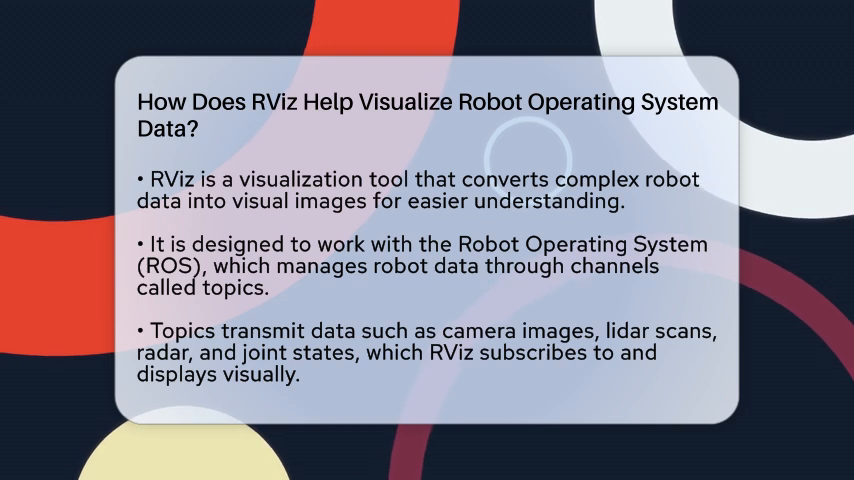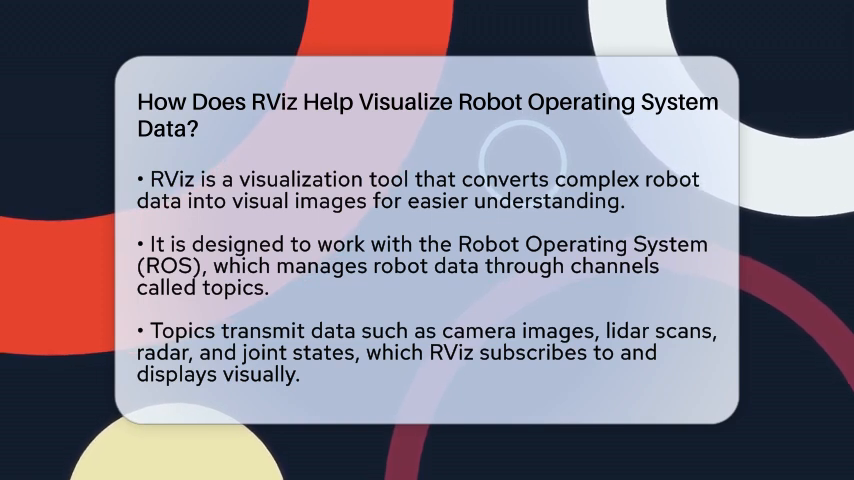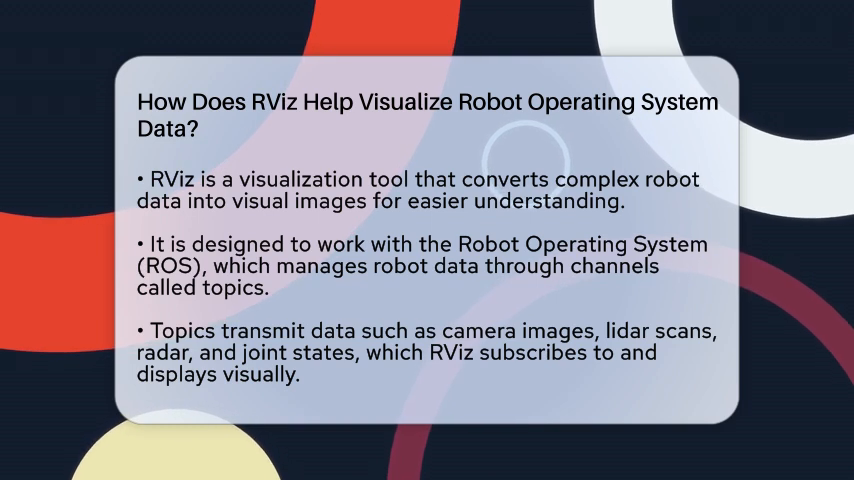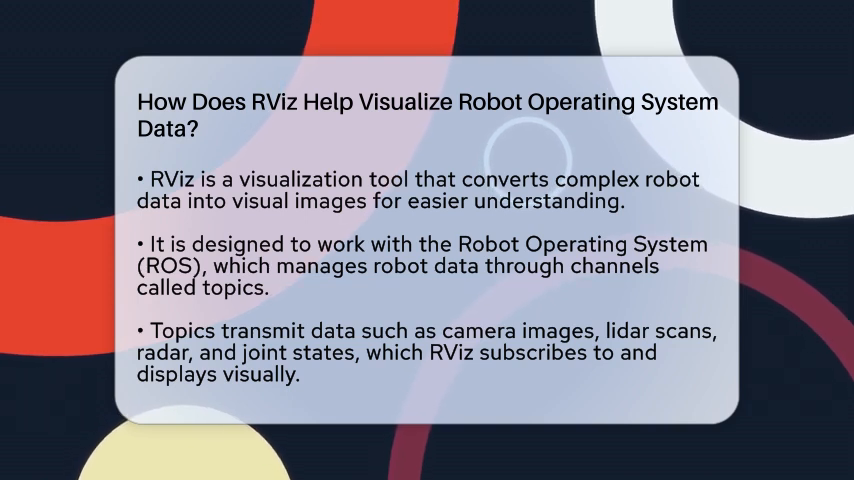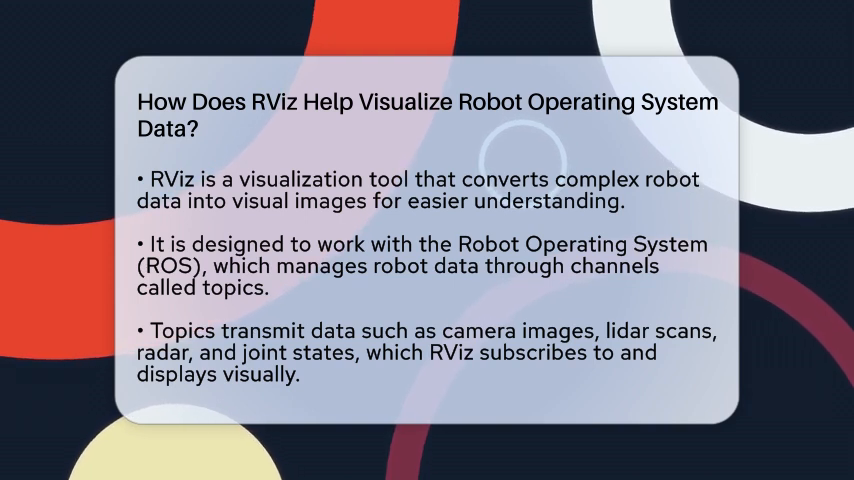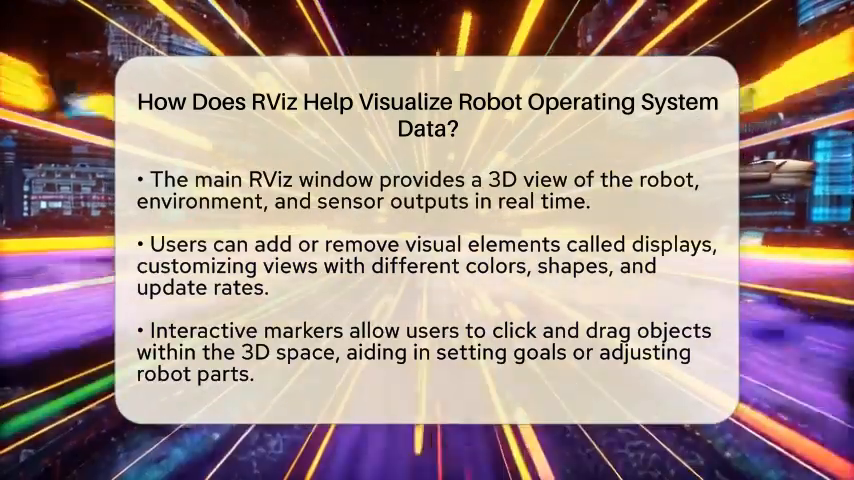RViz is built for the robot operating system, which is a flexible framework used in robotics engineering and development. It connects with the robot operating system through something called topics. Topics are like channels where data is sent back and forth. For example, a camera might publish images to a topic, and RViz can display those images visually. Similarly, sensor data like Lidar scans, radar, or joint states of a robot are all sent through these topics. RViz subscribes to these topics and shows the data visually.